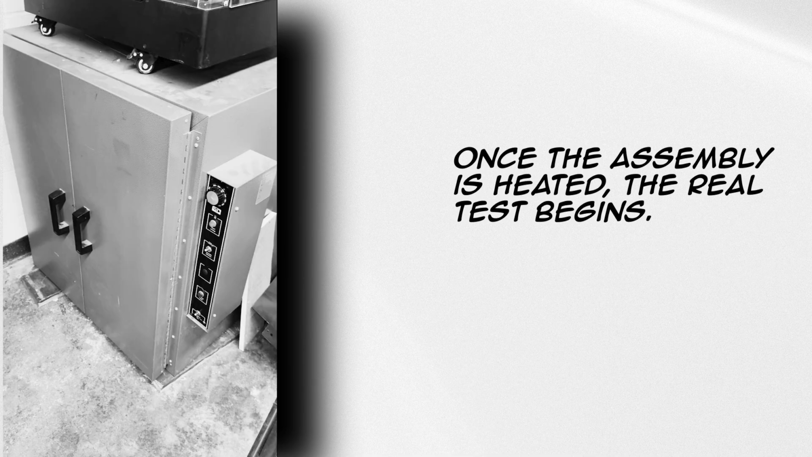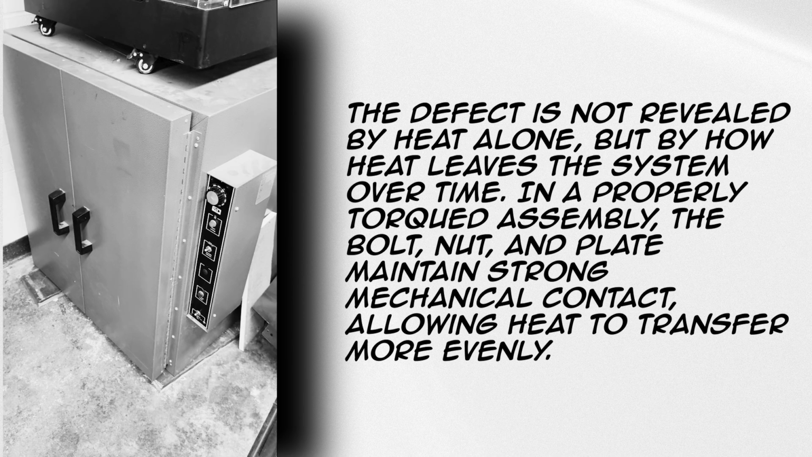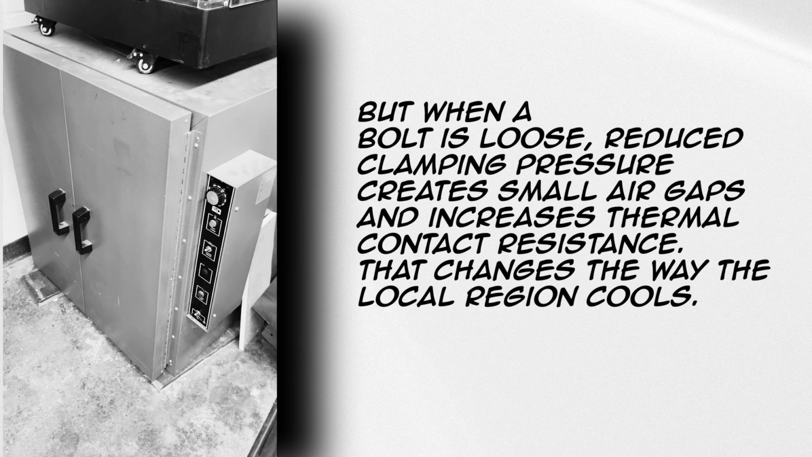Once the assembly is heated, the real test begins. The defect is not revealed by heat alone, but by how heat leaves the system over time. In a properly torqued assembly, the bolt, nut, and plate maintain strong mechanical contact, allowing heat to transfer more evenly. But when a bolt is loose, reduced clamping pressure creates small air gaps and increases thermal contact resistance. That changes the way the local region cools.